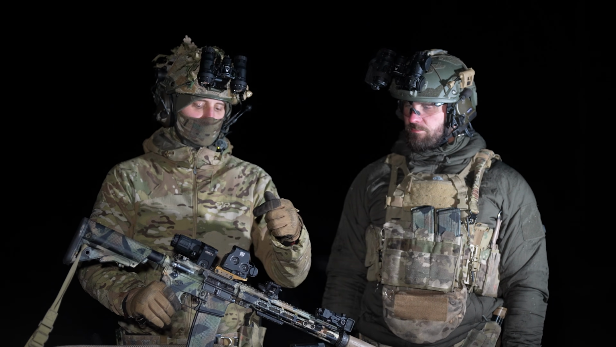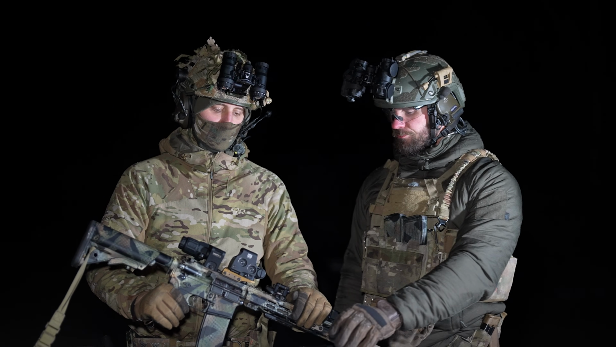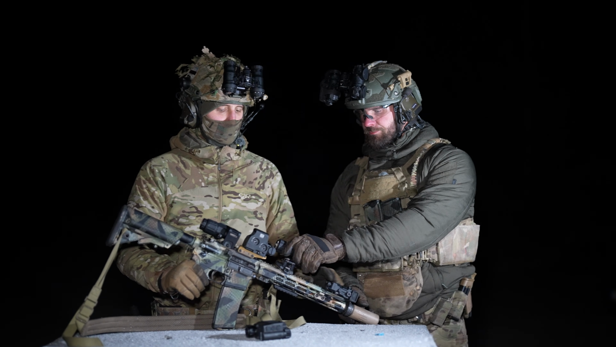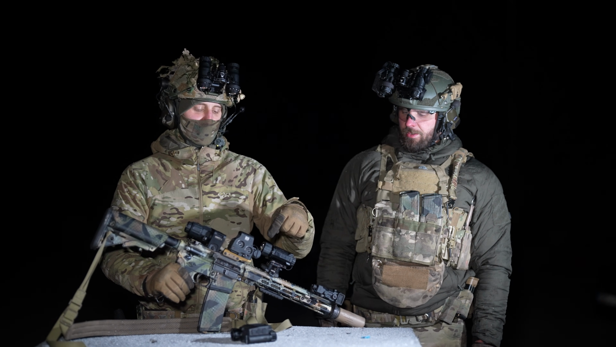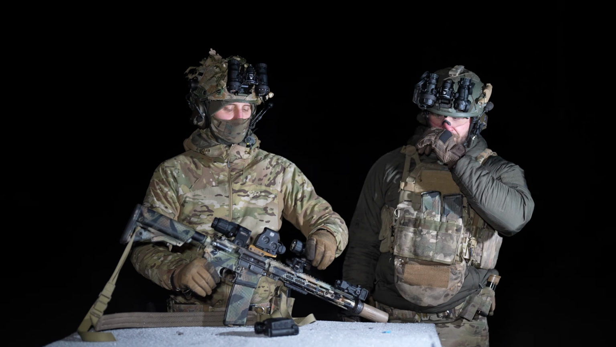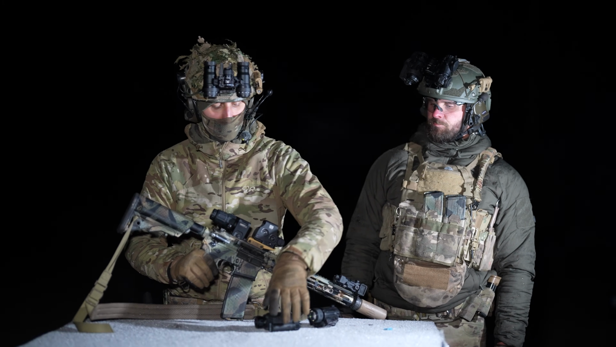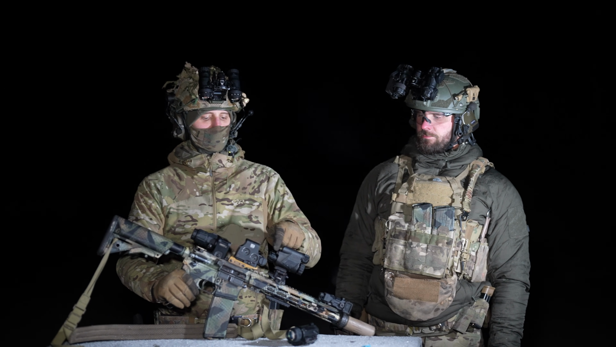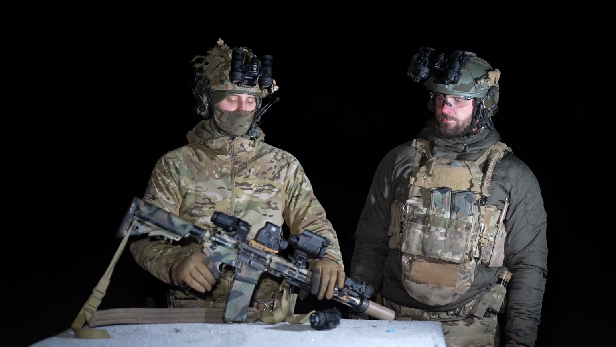Second downside is the shape of the optic itself. So if you want to use a thermal in front of here, there will be a gap between the thermal and the Eotech. It doesn't matter if you are using the Falcon 640 V2, Cherry YM or any other thermal sight, you will have this gap between here.